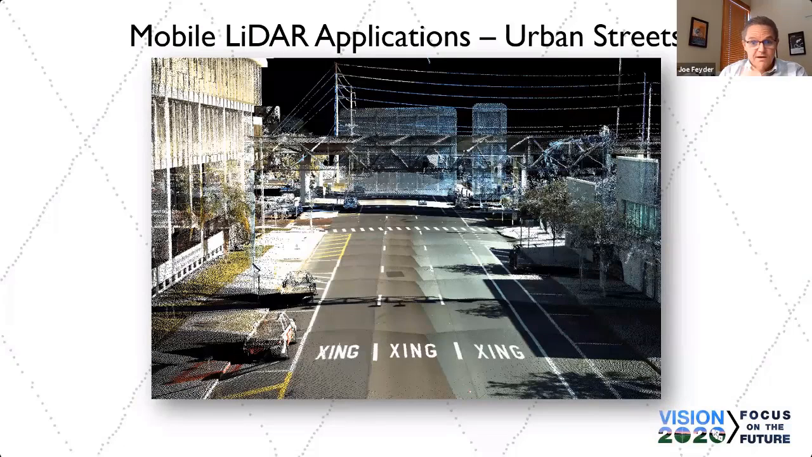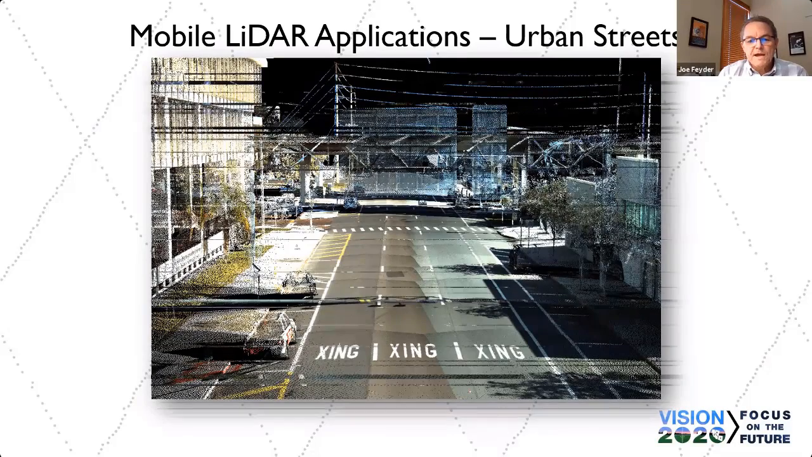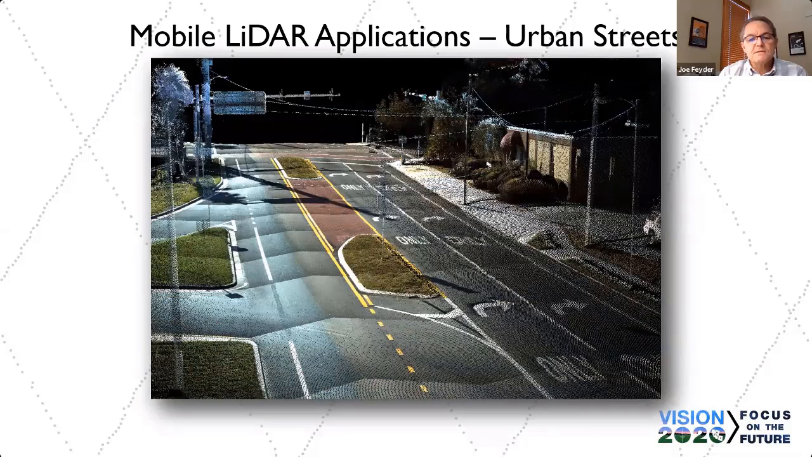Urban streets, downtown Roseville for a little project we had with them. Anything that's out there is going to be in view, all the overheads. I mean, the scanners are indiscreet about what they pick up.